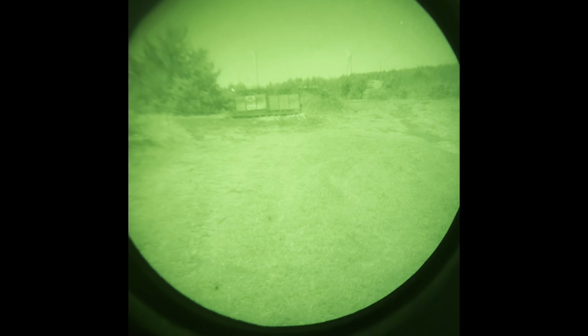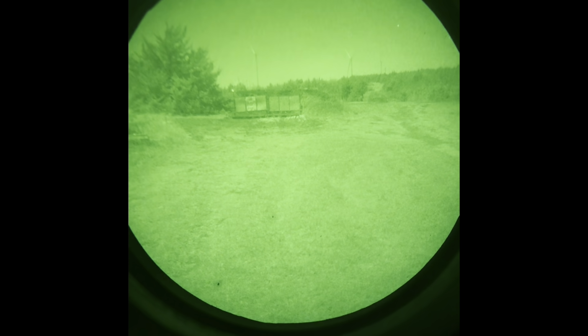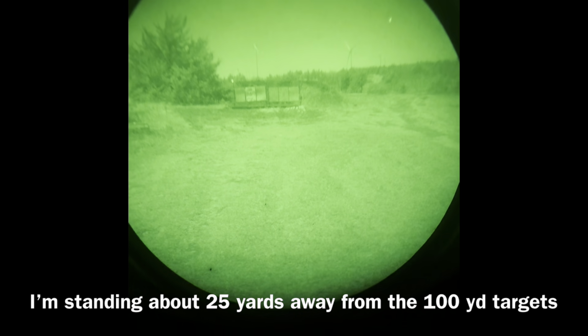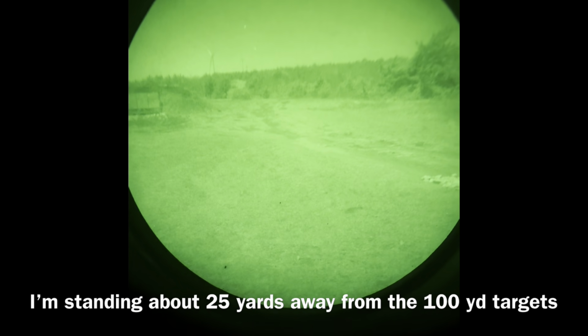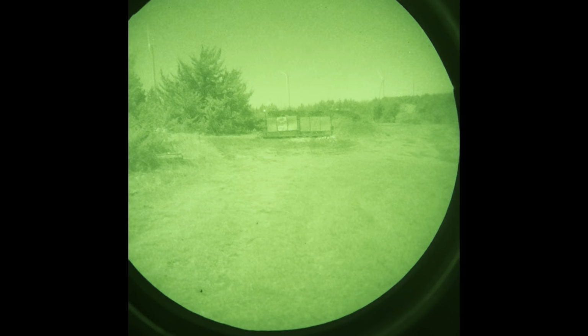All right, so this is what I can see through my night vision goggles. That's 100 yards. So she came down here to the left, went across the pallets that I've got. I got plastic pallets at the 100-yard line. She went across here and across the road. There's a little ditch over there, kind of a washout, but she went over there. Very nice night tonight.